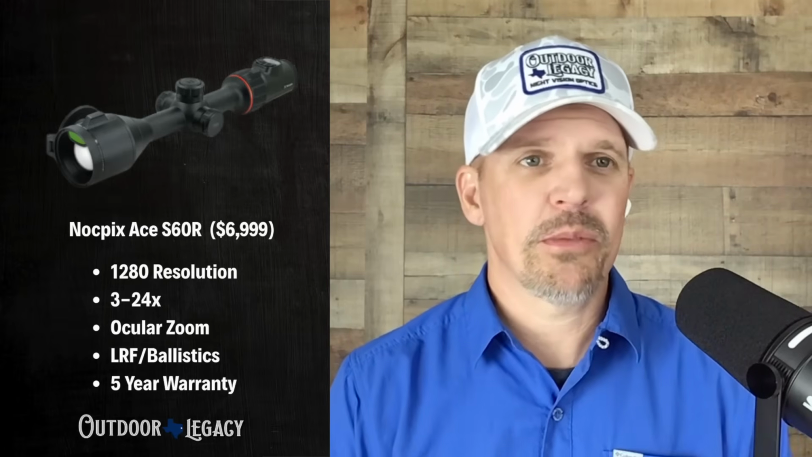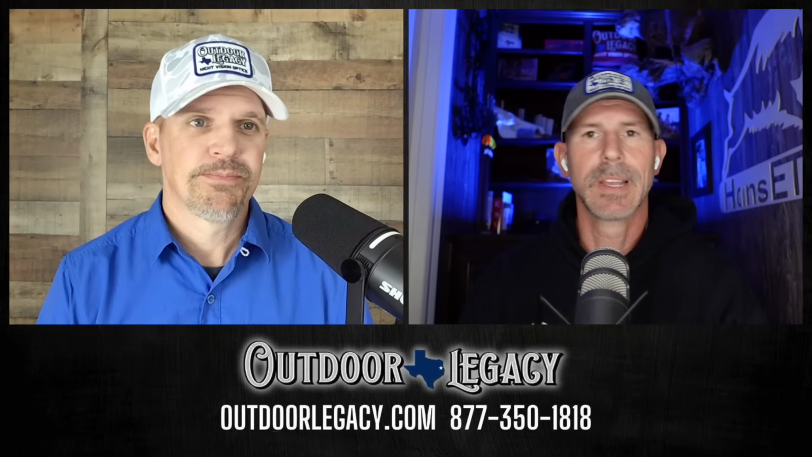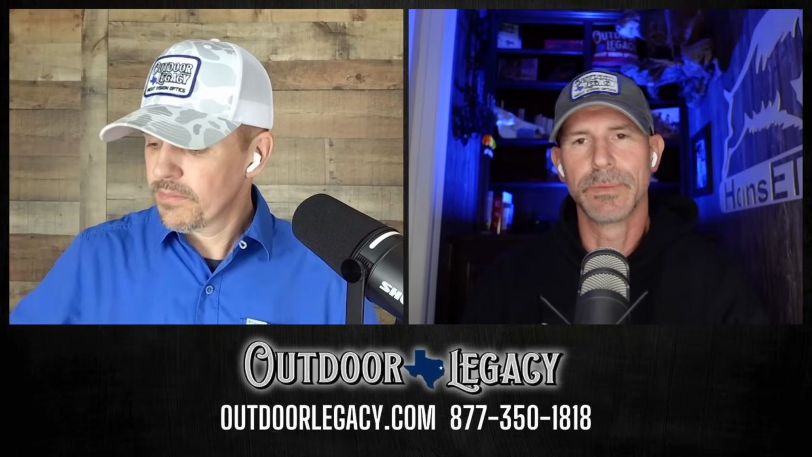Again, 30 millimeter tube, so it doesn't matter if it's a bolt gun or an AR. Scope does it all. I'll say this because I know we're pushing time, but it's the most versatile scope on this list. I would say, as far as being able to have something short range and long range, it can absolutely shoot long range because of the ocular magnification. It is probably the most popular for a reason, and I don't want to spill it, you might hear more about it later on in the show.